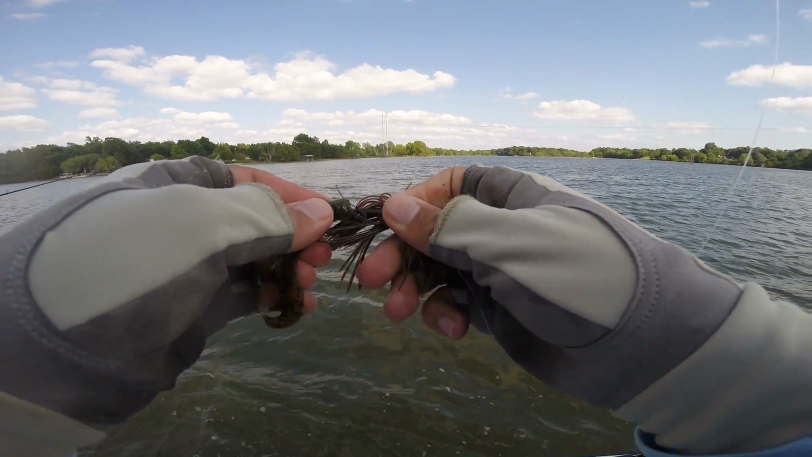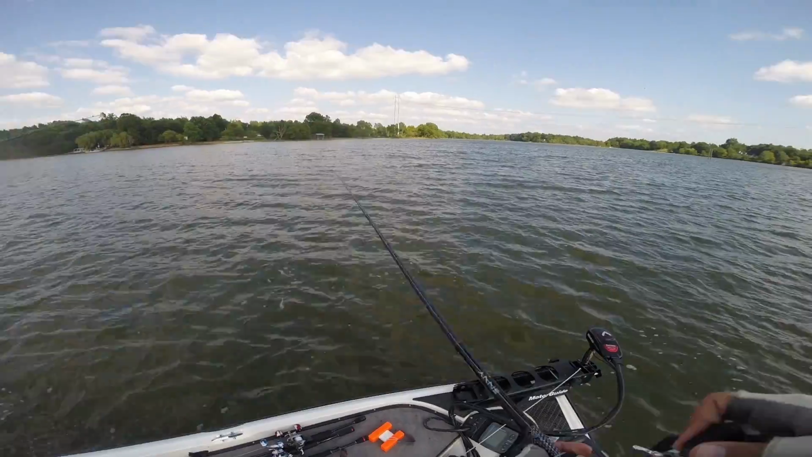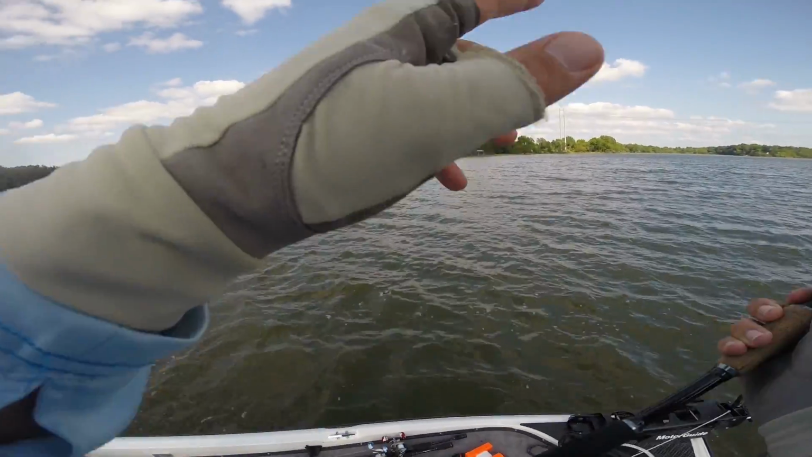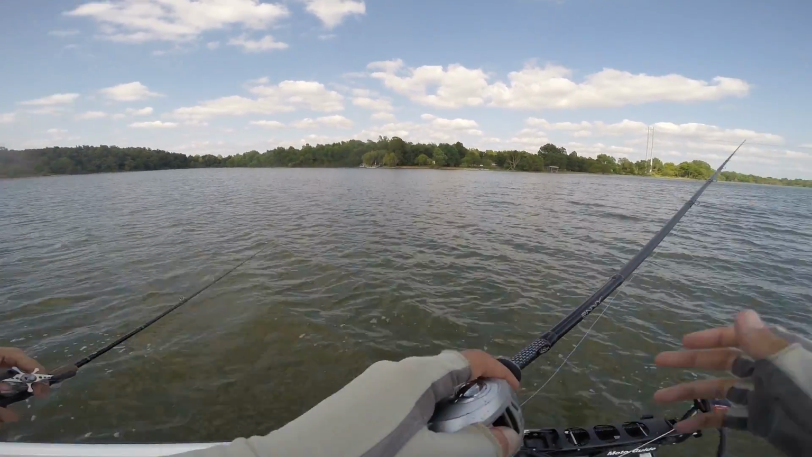They didn't bite it really hard. I just kind of lifted up and they were there. He was just sitting there. I was just dragging it slow on the bottom. And then I just felt pressure. I didn't feel like a tick or anything. I was like pulled up against a rock, and I went to go pull it over the rock and it just wouldn't pull over, and felt like a fish. So